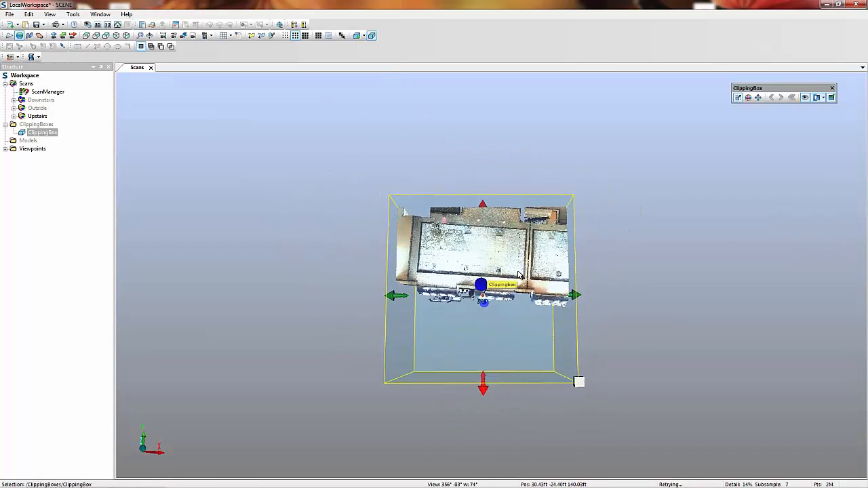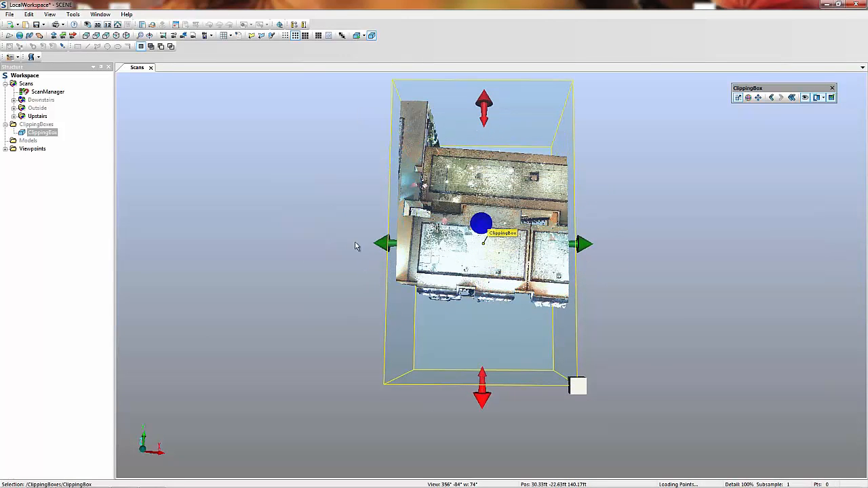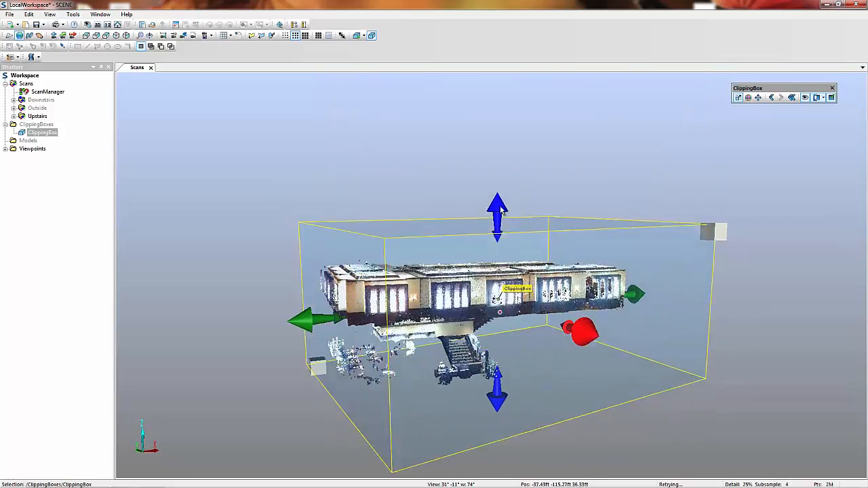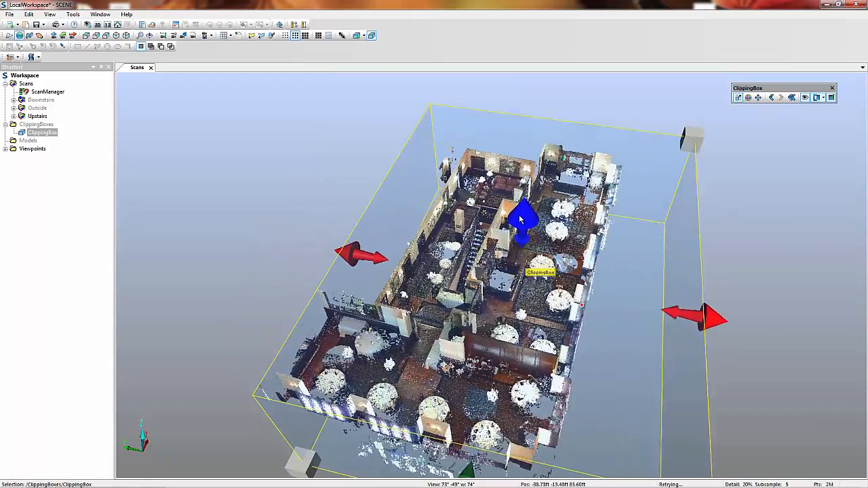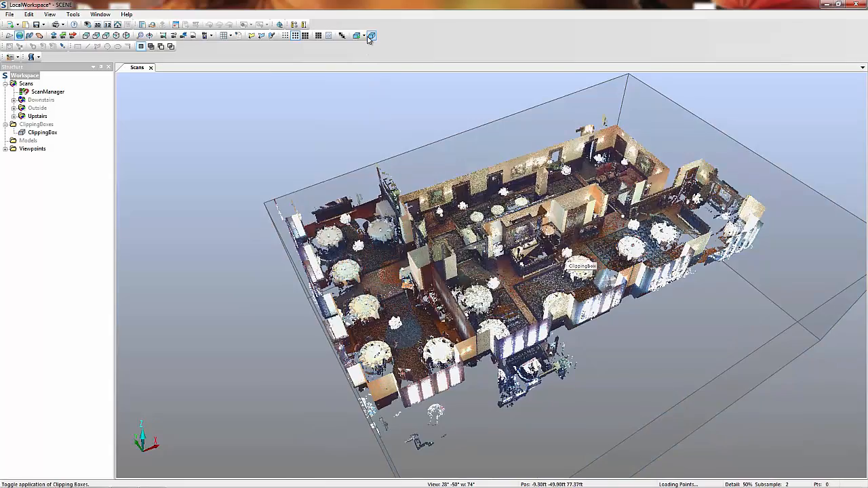Here I'm going to create a clipping box to take slices through portions of the model. This allows me to see the space in ways that would otherwise not be possible with traditional means of capturing as-built information. For example, I can remove the ceiling from the building and see a complete floor plan of the rooms in context of the entire space.